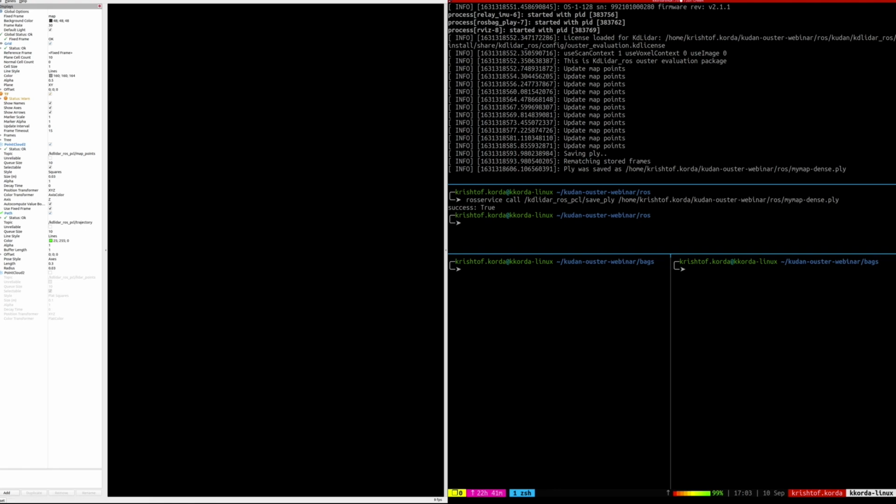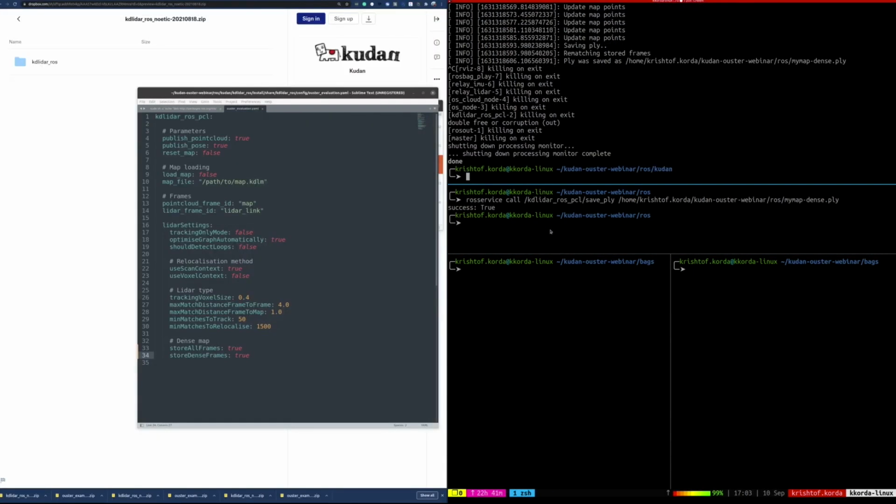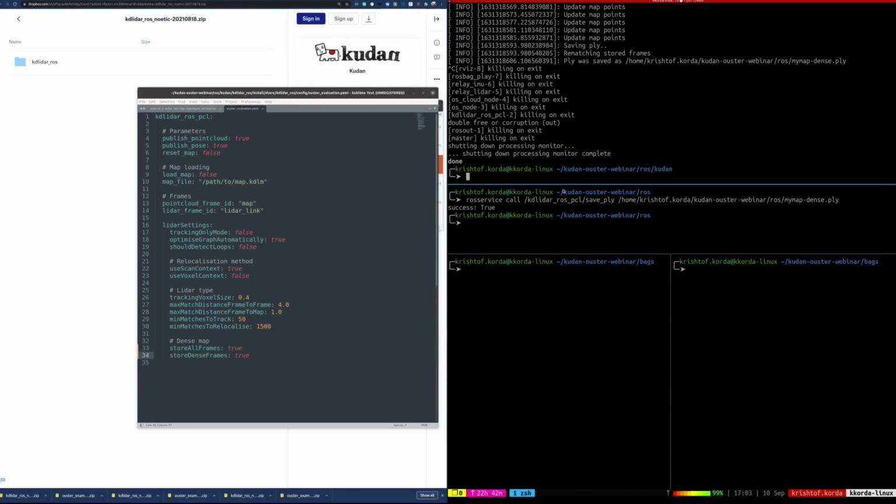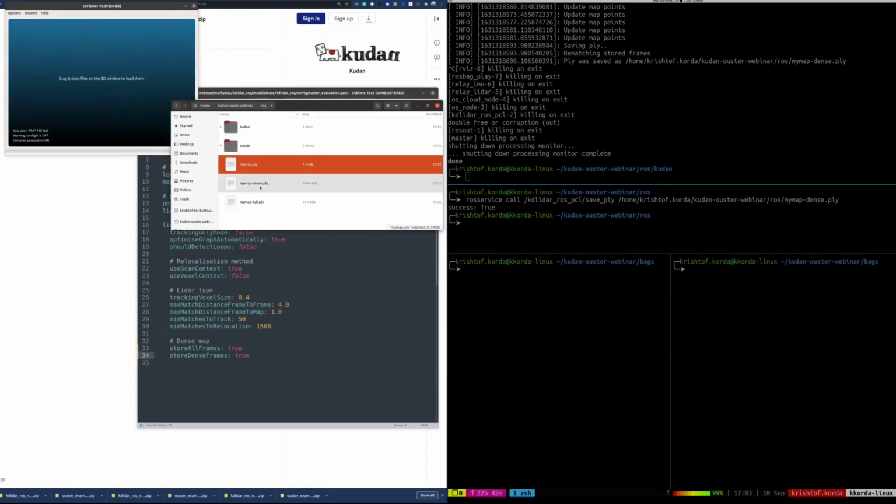Okay, that was saved. Let's kill this. Let's kill it right through here. Okay, so let's go to CloudCompare again. Go to the viewer. And let's see the dense point cloud. Let's see if we got any data out of that.